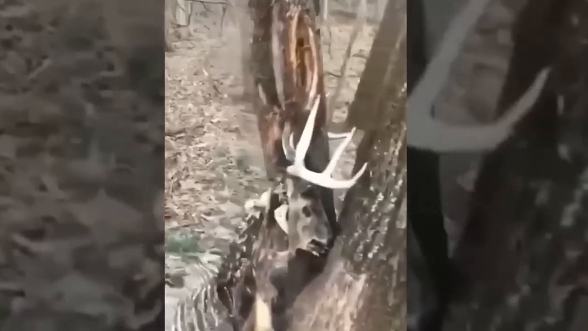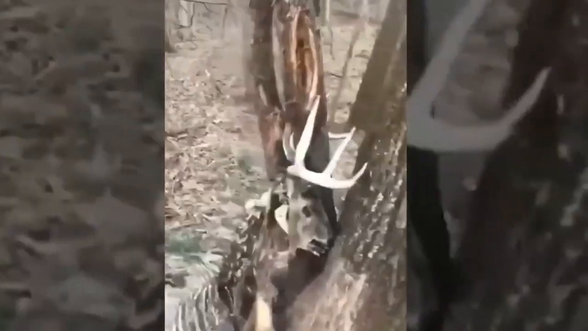And here, trapped in a tree, was nothing left of the buck other than its antlers, as the rest of the body had been eaten by wild animals.